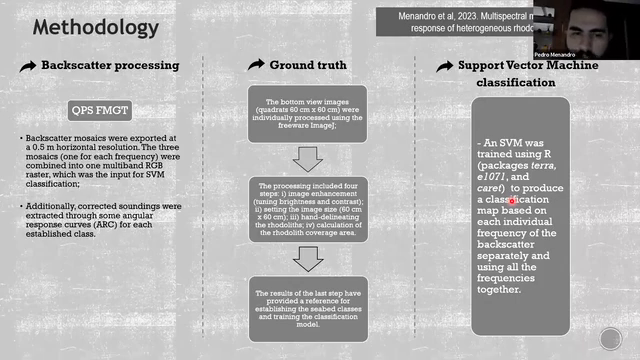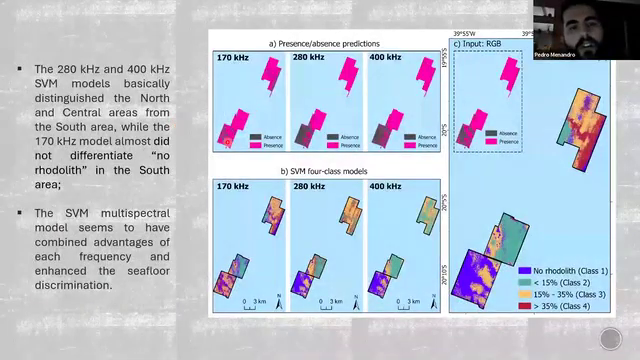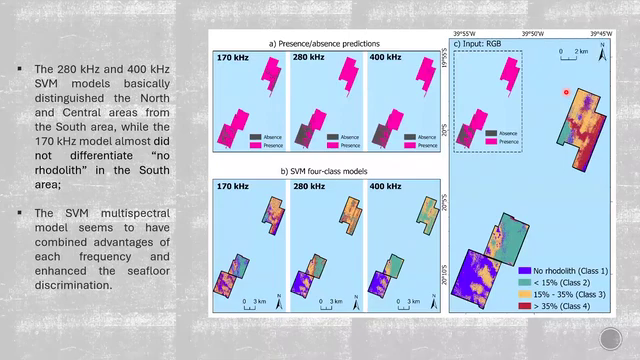So the models, let me show you here. The single frequency is just one input of the mosaic, and the multi-frequency has three frequencies input as the data to be classified. Okay, great. Got it. Thank you.